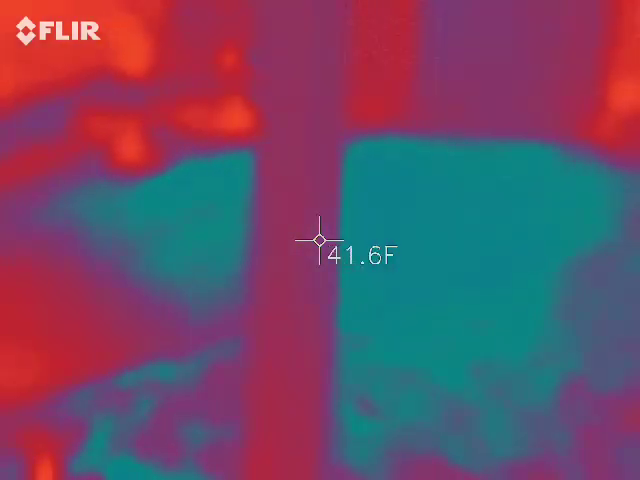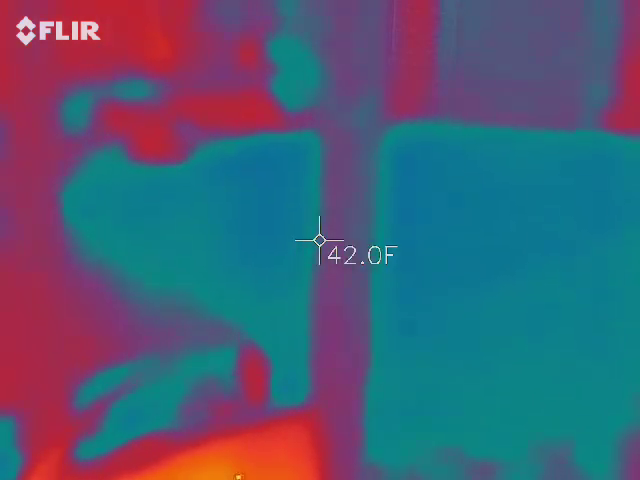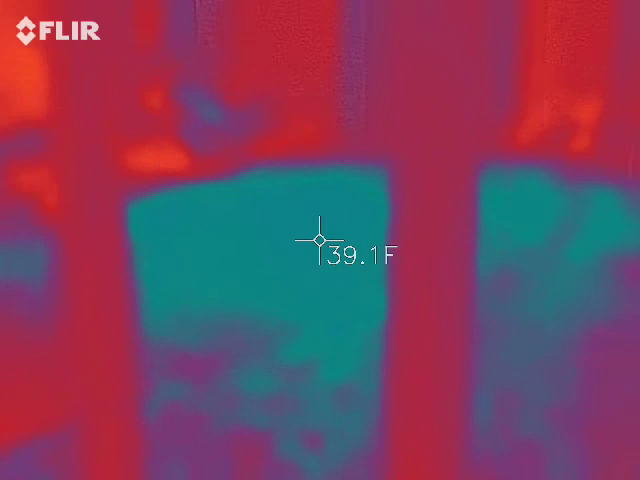What's your attachment to this building? Why do you stay here?